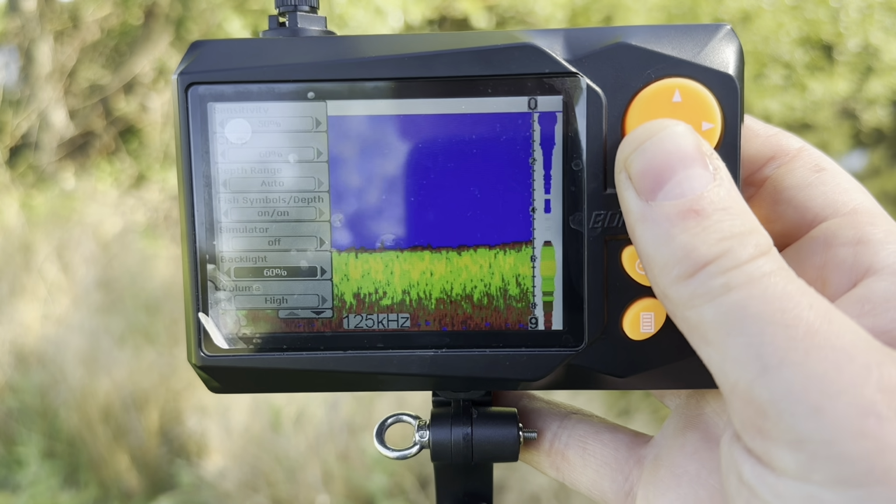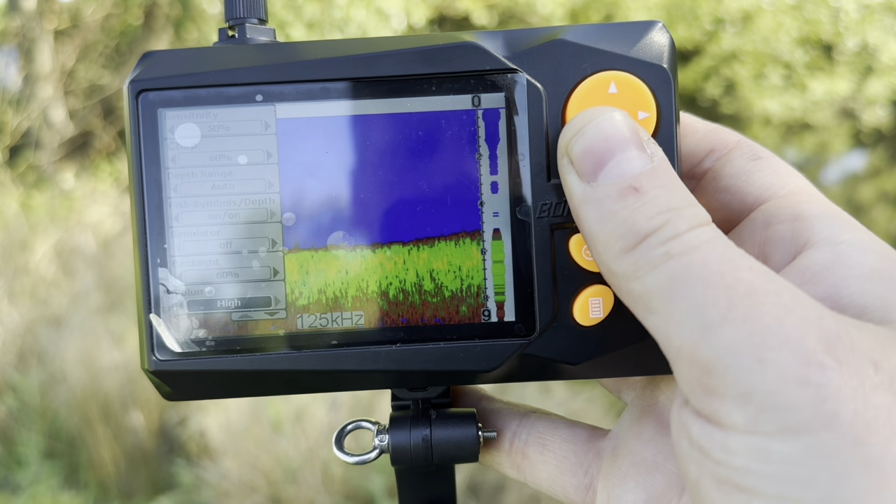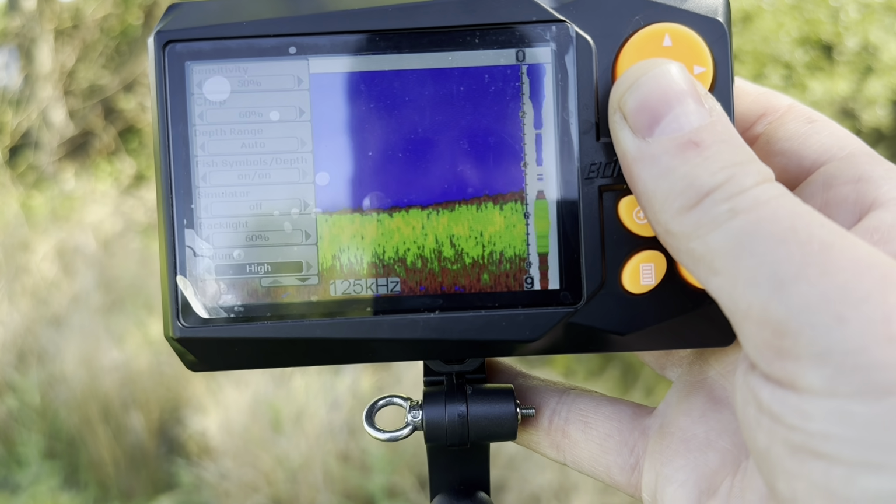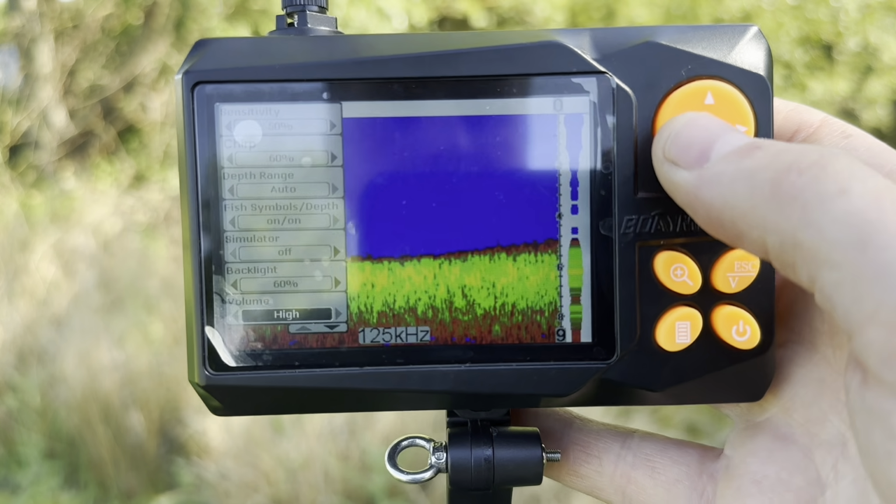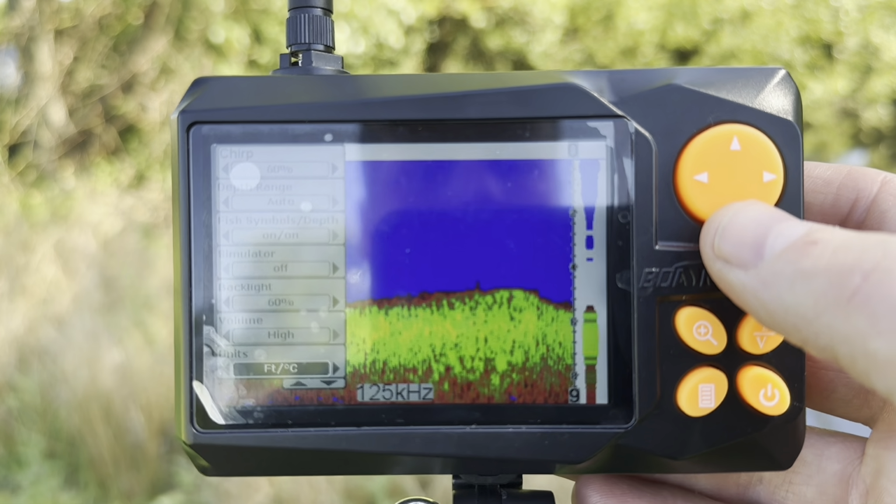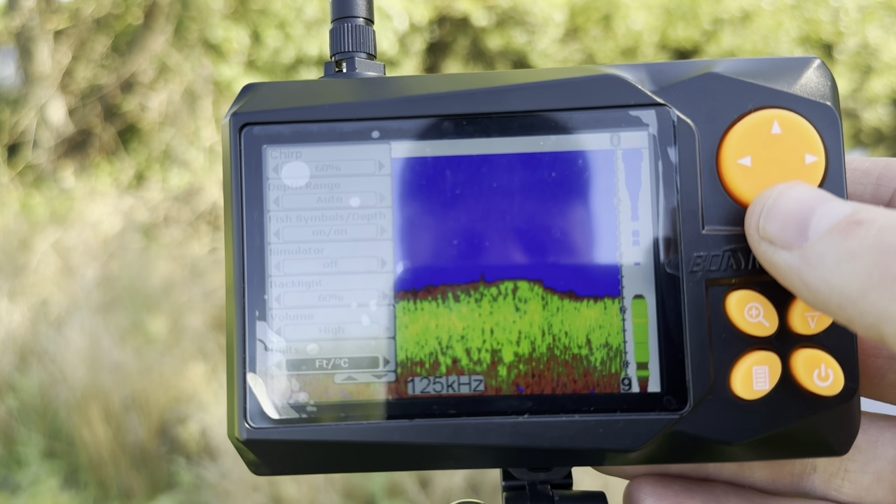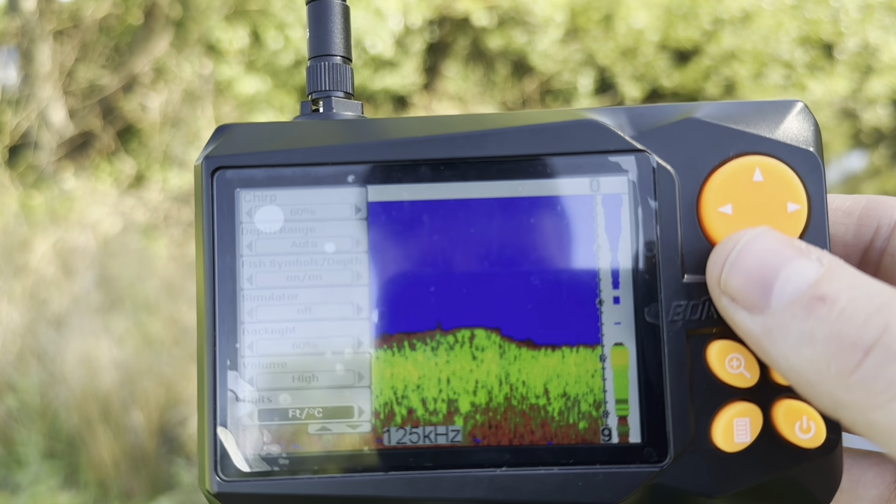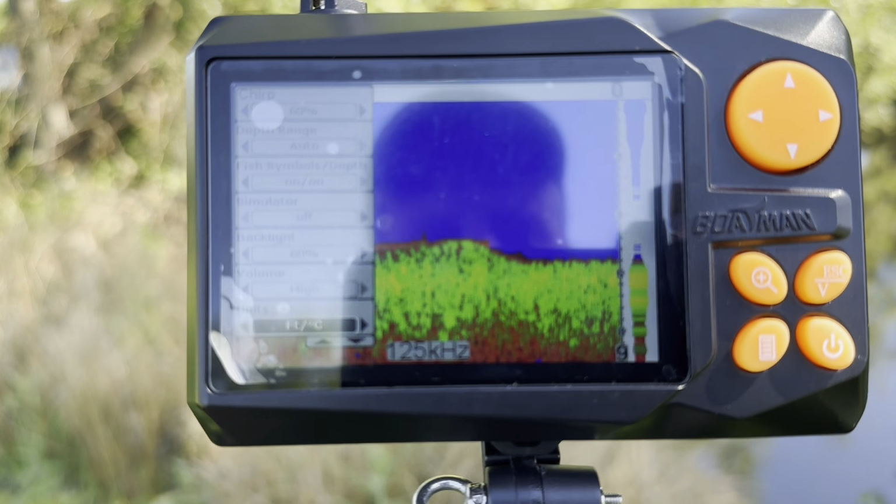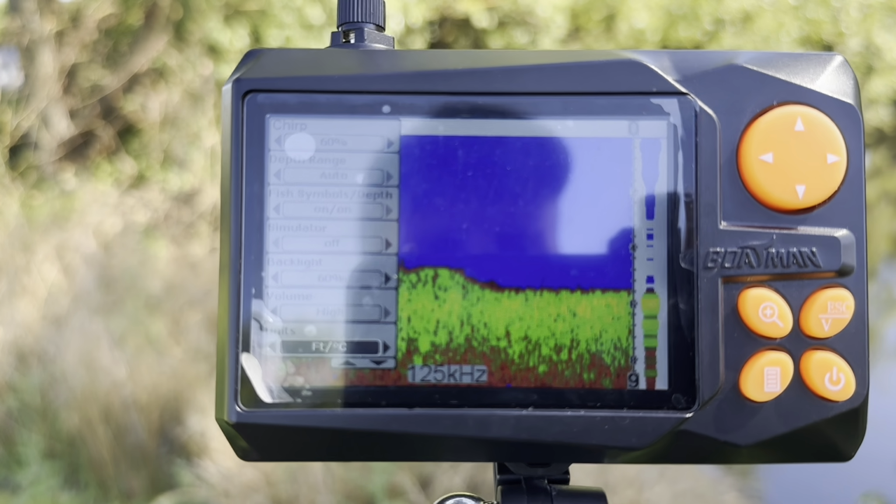Next up, we have backlight, which again, self-explanatory, that adjusts the brightness of the background of the screen. Next up, we have volume, which adjusts the little bleep that hopefully you can hear in the background here. So that will adjust how loud that beep is. Then after that, we've got units. Units again is the depth and temperature, so you can change that between meters and feet and Celsius and Fahrenheit.